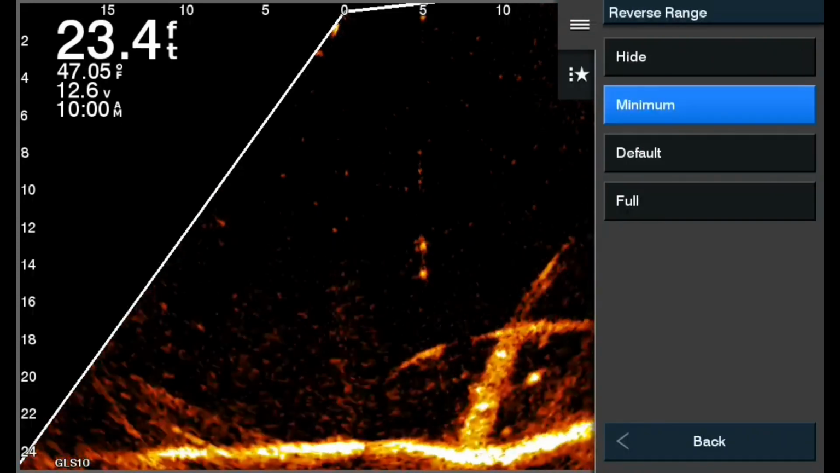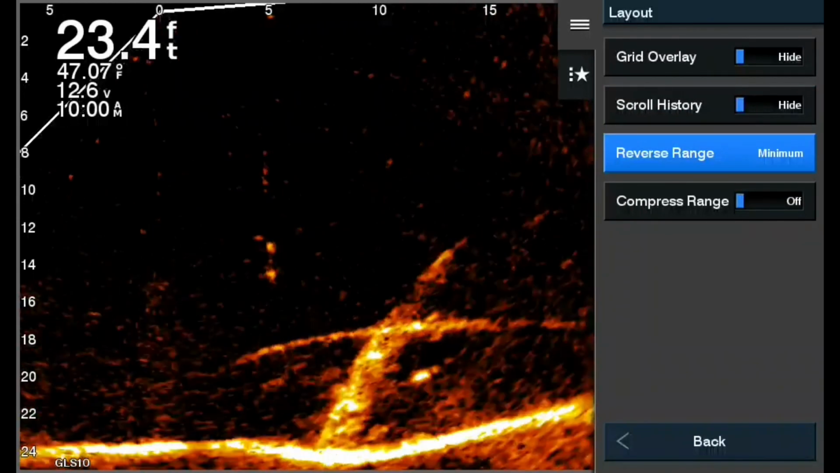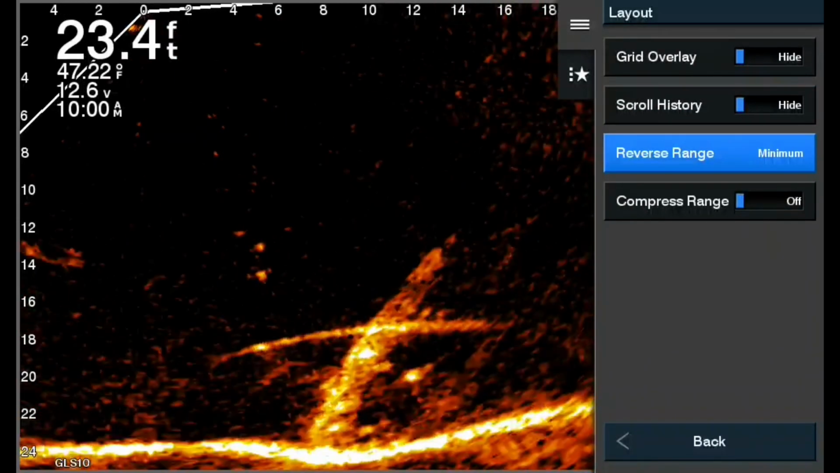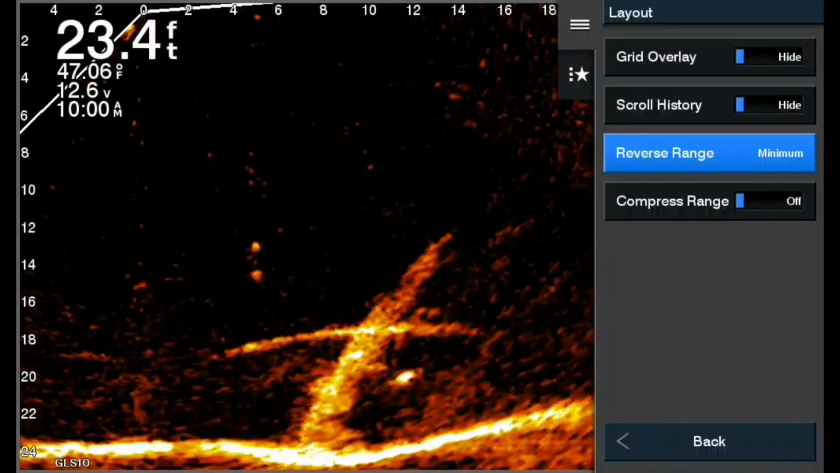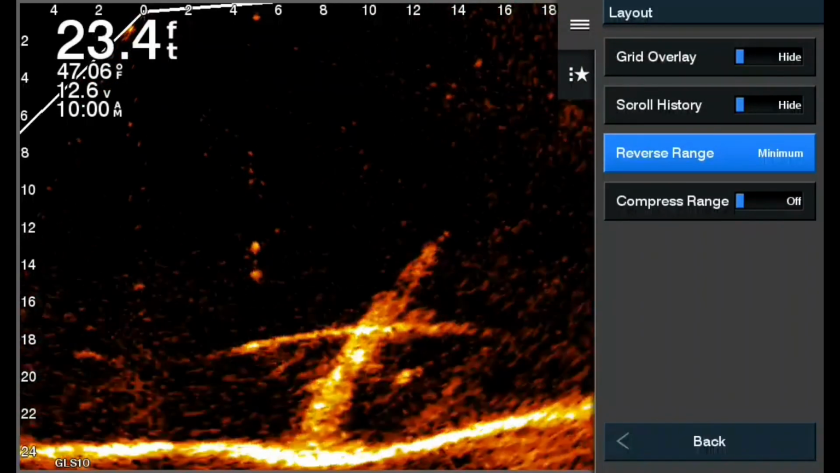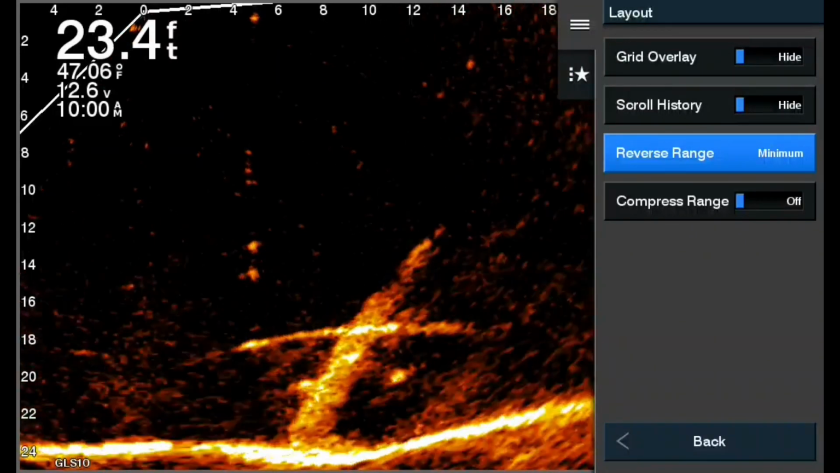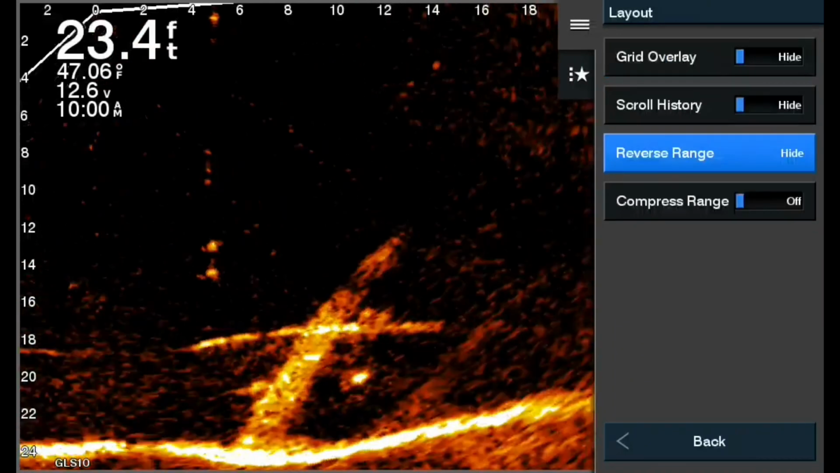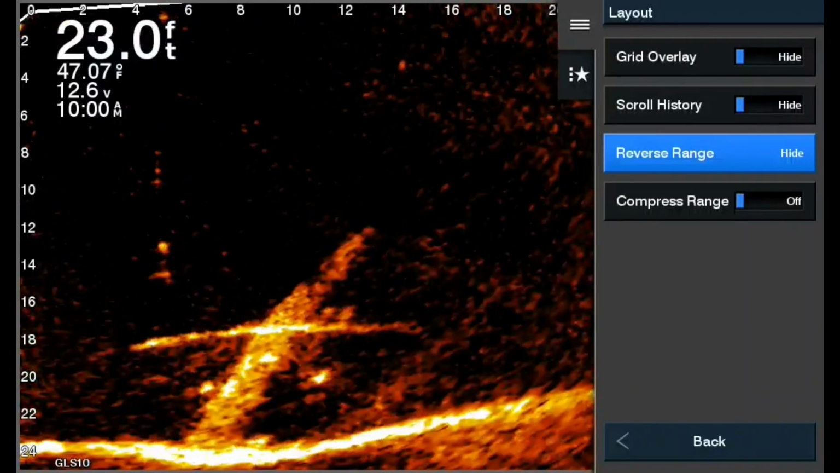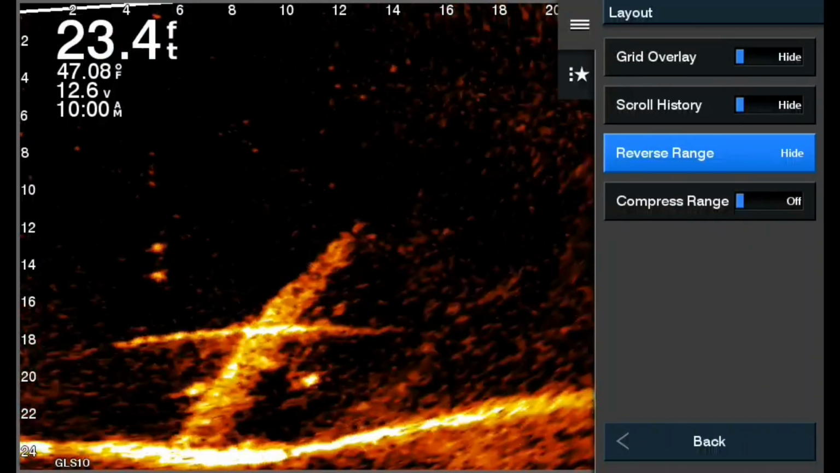Now, like we talked about earlier, sometimes I use minimum. Minimum is probably what I use more than anything when I'm white perching, because it puts the 0 not all the way to half a screen like the full version does, but not off like you would if you were bass fishing. So when you put it at minimum, you move the 0 just a little bit out front. That way if the bait gets a little bit behind you or right up under the boat, you're good.